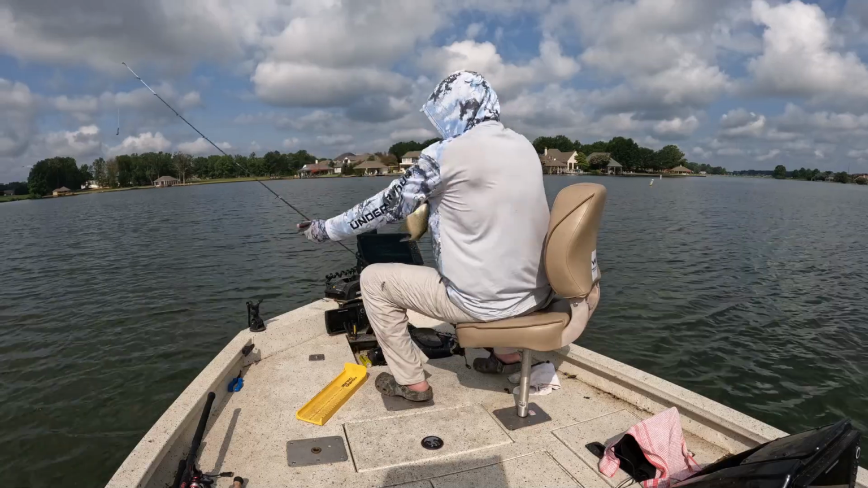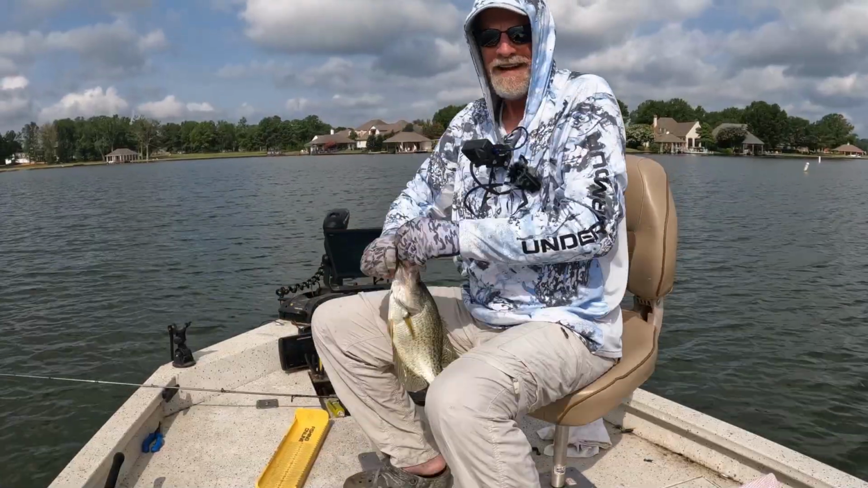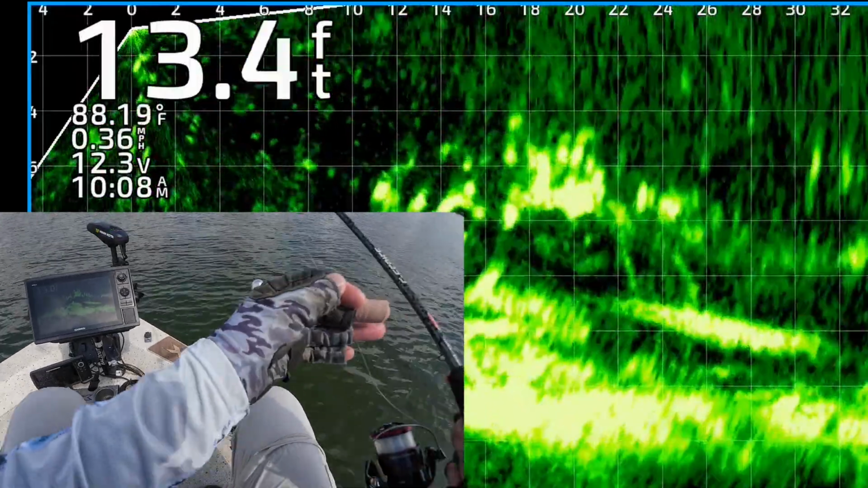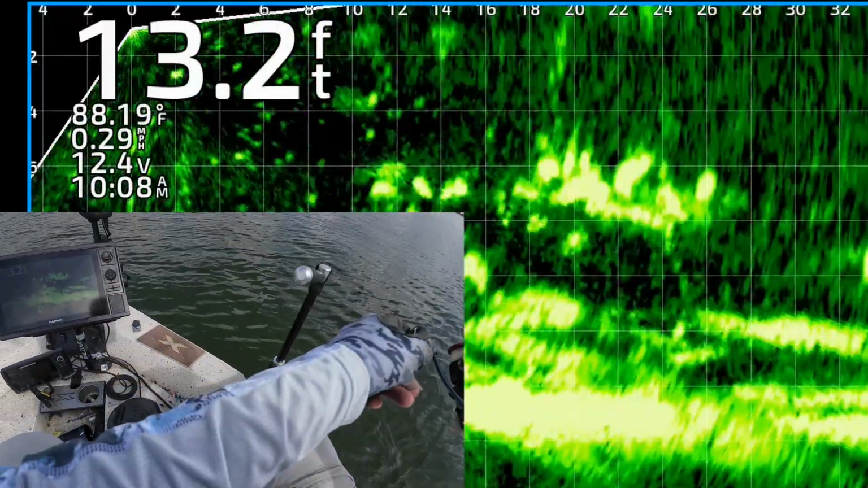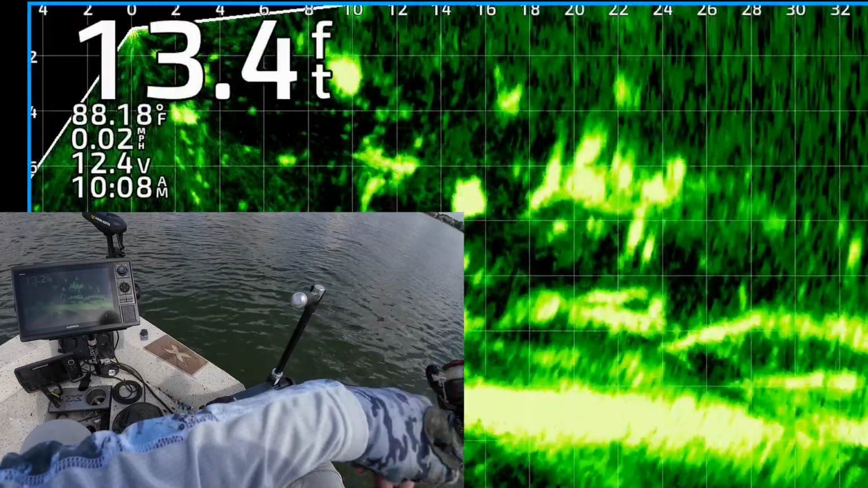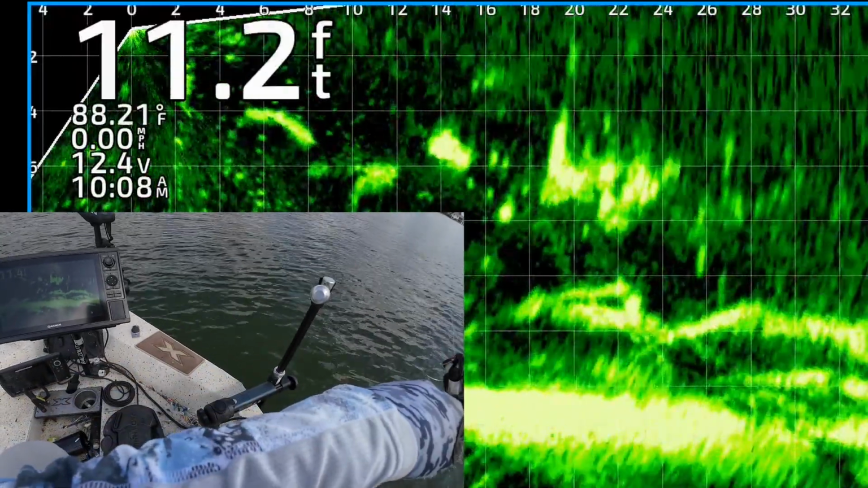Man, this sucker's thick. 14 inches long. Look at that. 14-inch black crappie. Flip it out. Look at all those good looking fish. My jig and weight are coming down to them. Top of them there, it's about 12 feet from the boat. Alright, I lost track of it. I'm going to reel it up, throw it out there again. There's a jig and weight, 23 feet from the boat, right on top.